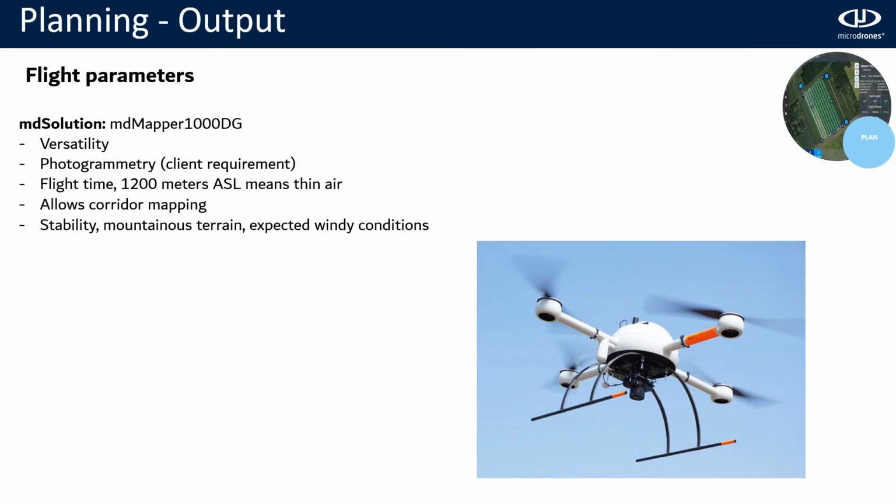The next one is the versatility of this drone. It's small and easy to carry, especially in places like the mountain that are hard to access, where this drone has an advantage. The next one is the flight time. We want something that can fly around 35 minutes. Since the air will be thin or thinner at 1,200 meters, we need some buffer.